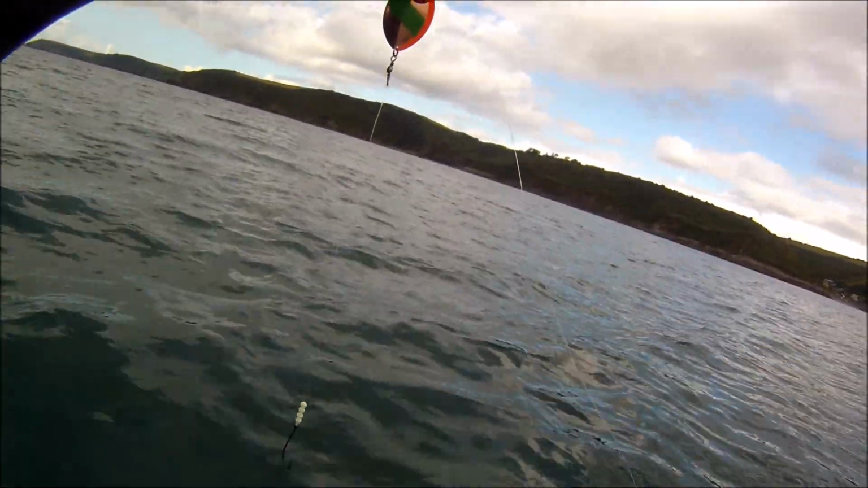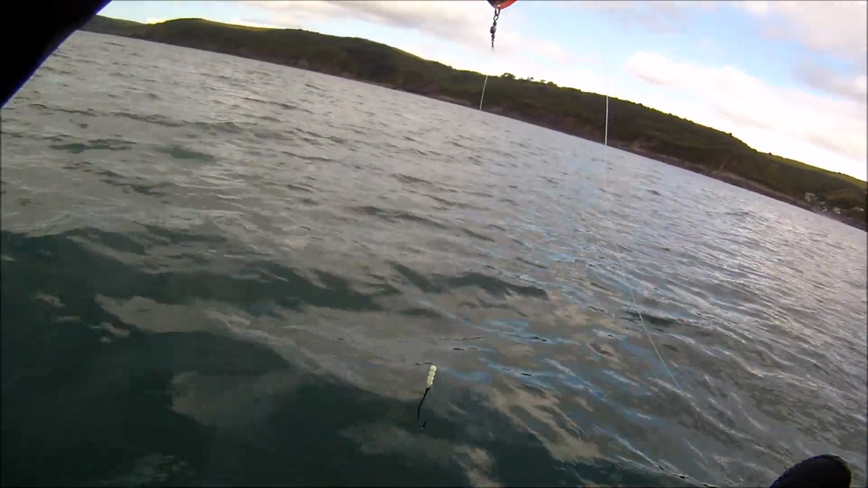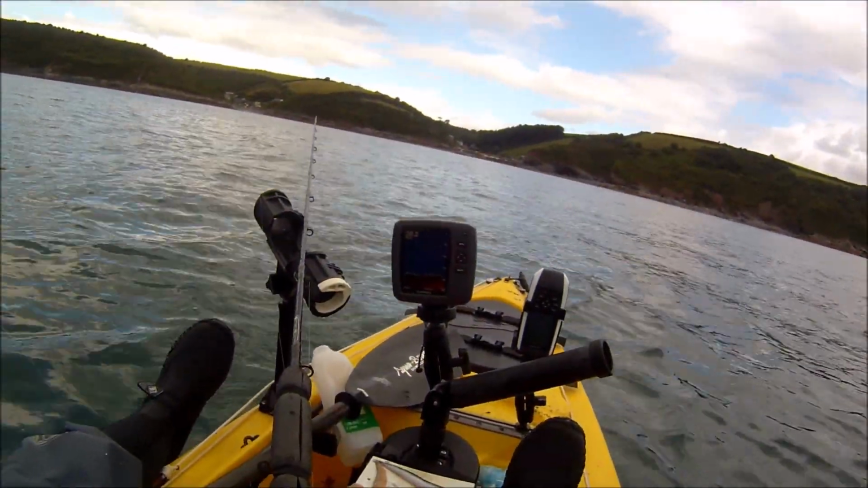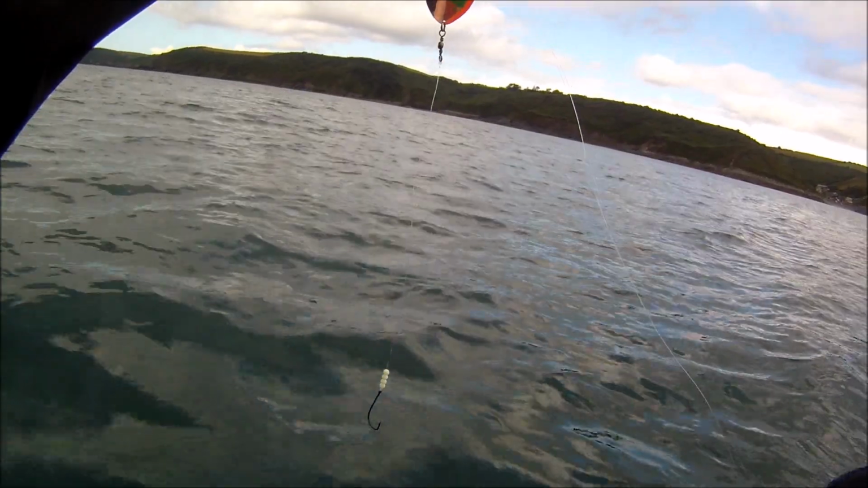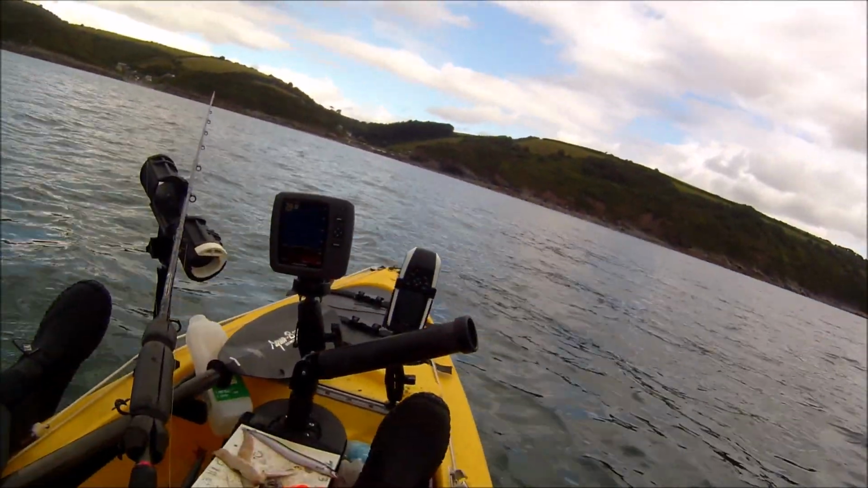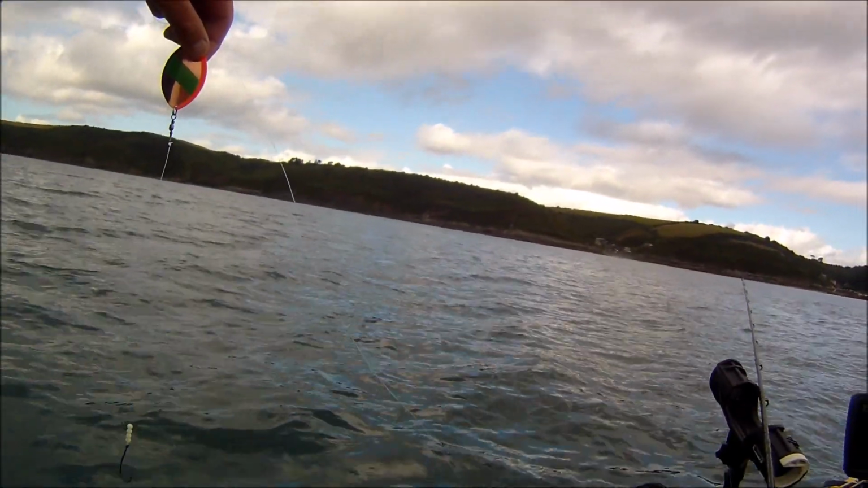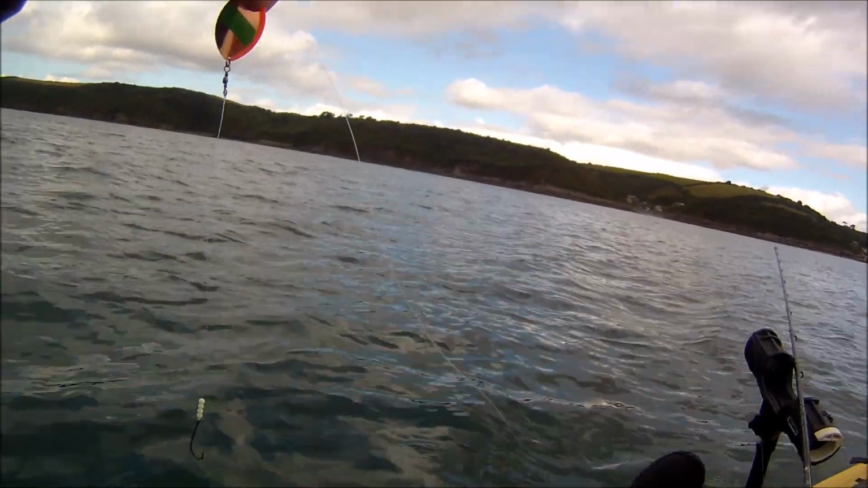It's just a light breeze today, but as you can see at the moment I'm just drifting without the drift chute and I'm turned broadside on. But if I have the drift chute out, it will turn the bow of the kayak into this swell here, and I can have one rod one side in one rod holder and one rod the other side in the other rod holder, and the lines will drift out in front of me and keep well apart.